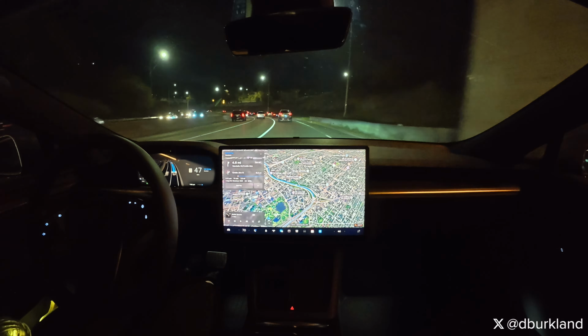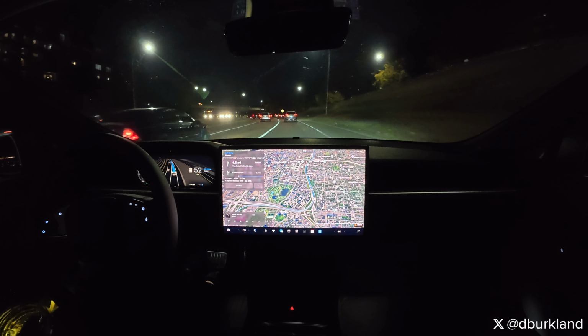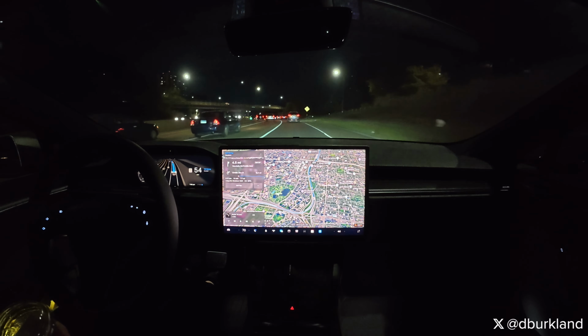So, it's one of those things where it shouldn't even bother to try until we get to right about here, if you're going to flip it on. Because I think within maybe 100 feet, the dotted line starts. So just like what I did there, that's the right move. That's the move right there. That's what you're supposed to do.